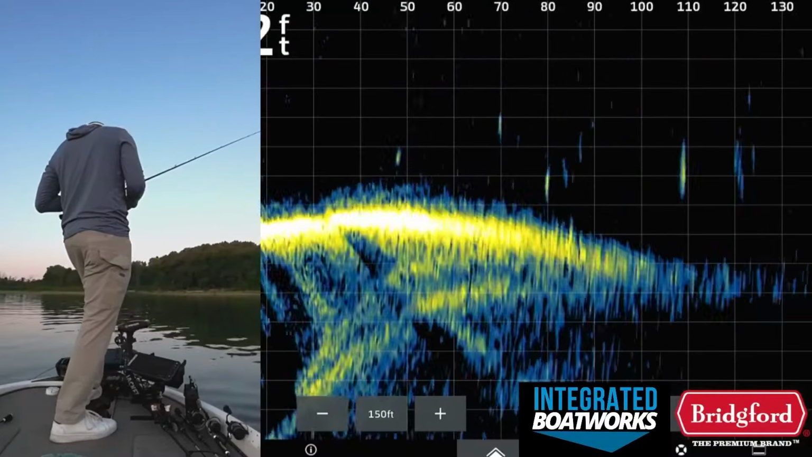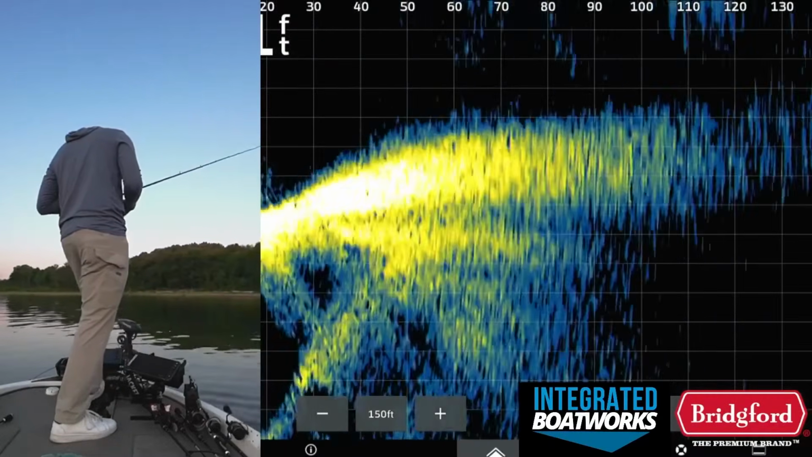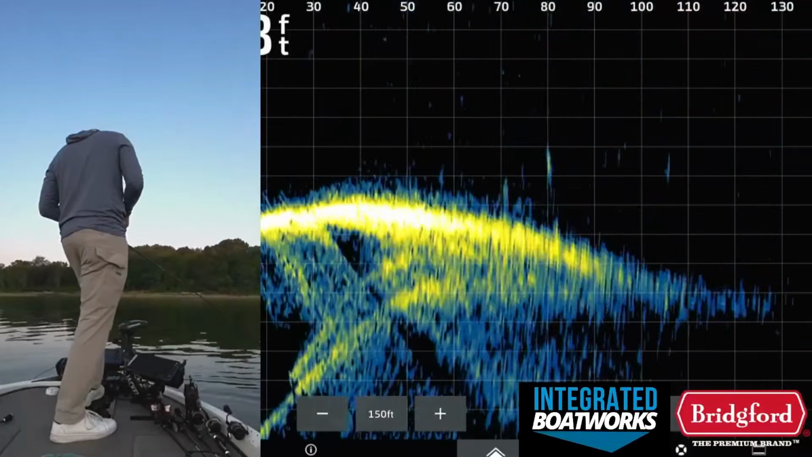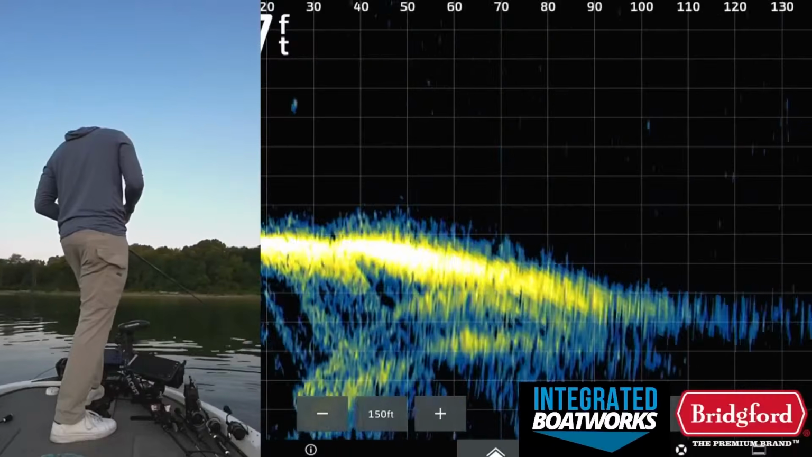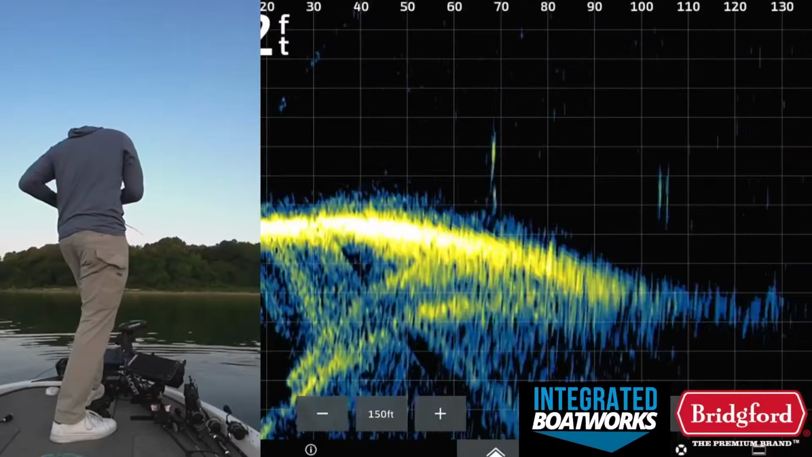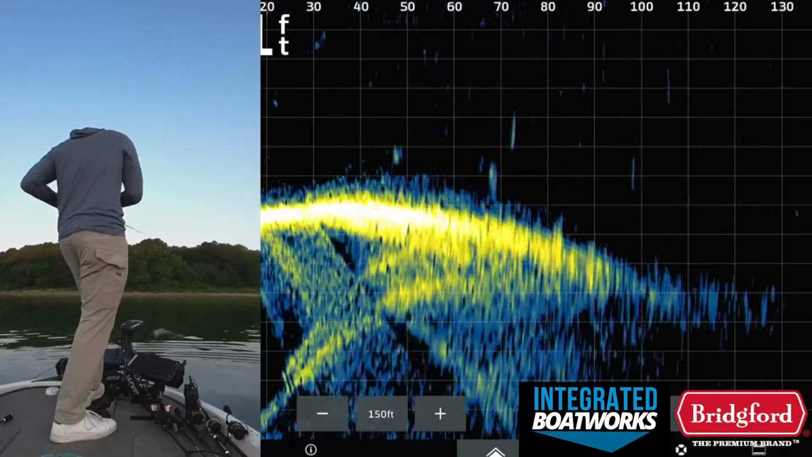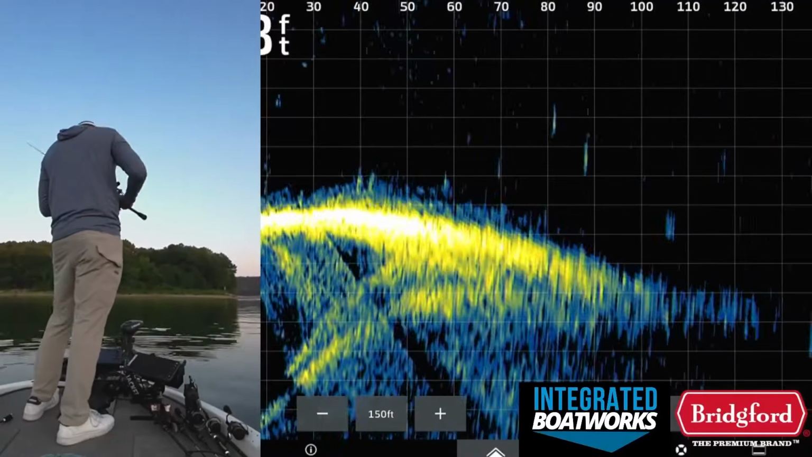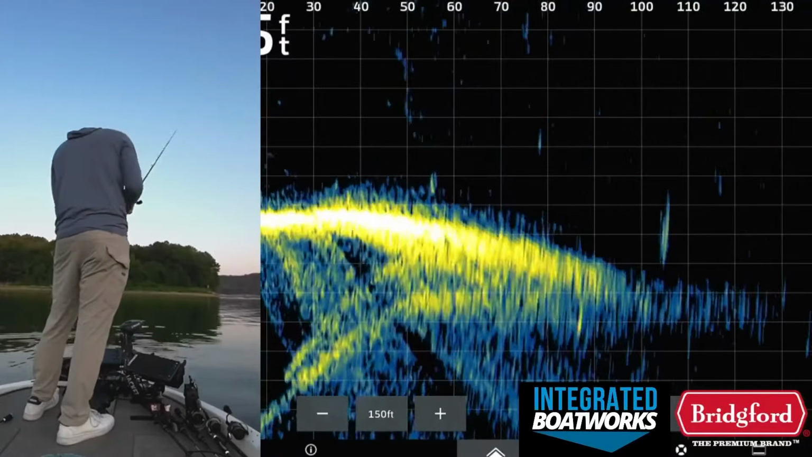Are those fish? I can't tell. Have to be. I'm not seeing anything up there. These are just roamers, looks like. Just roaming on this point around those bait balls. Don't know if these fish are even catchable, to be honest.